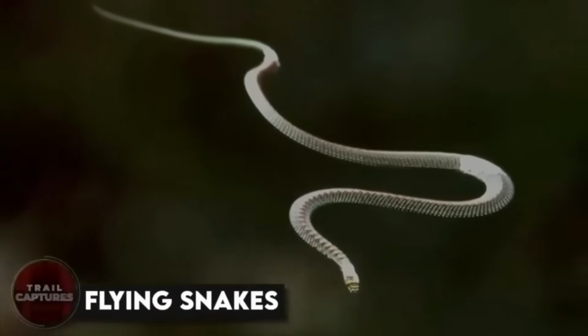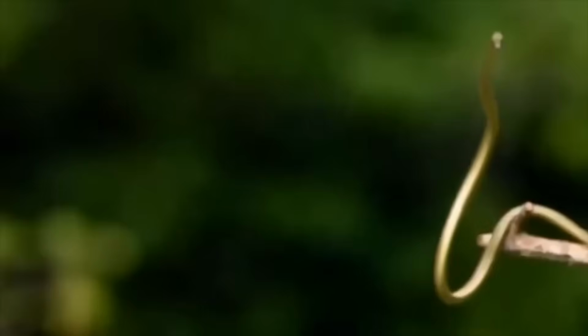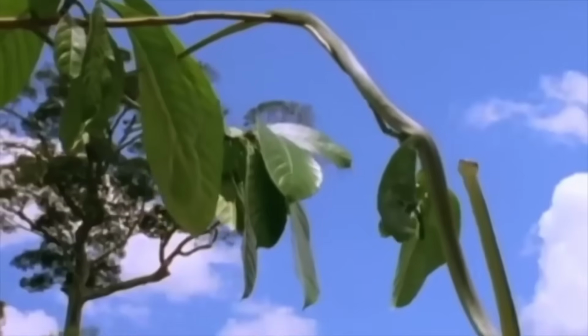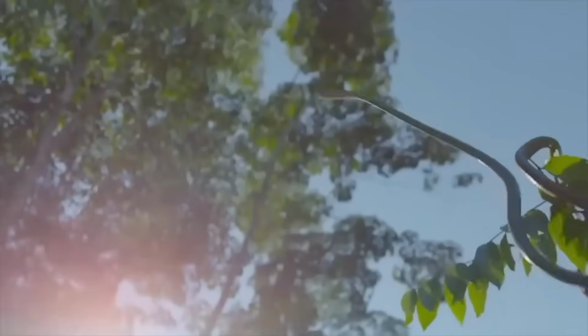Flying snakes. Have you ever heard of flying snakes? Yeah, you heard that right. Flying snakes. A viral video making the rounds on the internet recently showed these slithering creatures taking to the skies. But don't worry, they're not flapping their wings or anything. They're actually gliding through the air. These incredible creatures, known as Chrysopelea, have the ability to contort their bodies and flatten their ribs to cover a significant distance after launching themselves into the air.